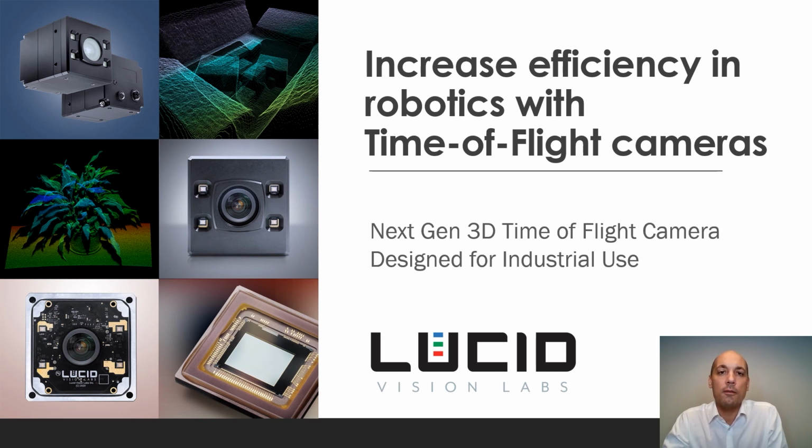This new camera brings two new key features that we believe will be of great help in robotics application: HDR imaging for high dynamic range scenes and high-speed mode for moving scenes. Before we start with this presentation, I will just turn off the video to let you see the slides in full screen.